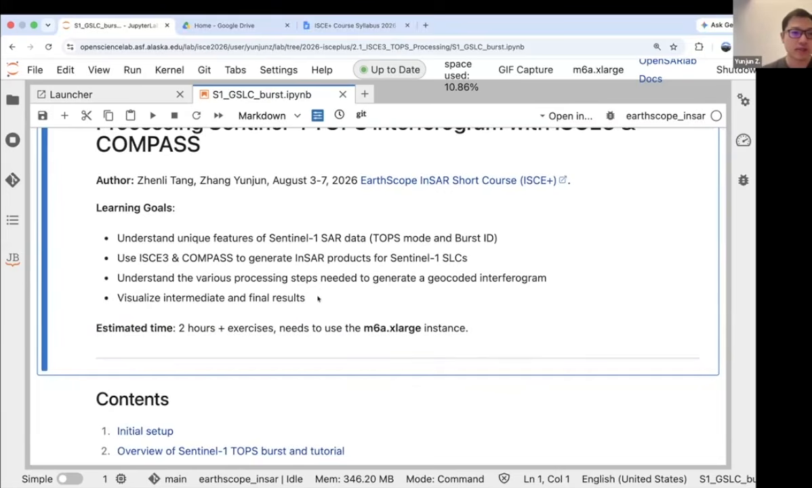So today's goal is to understand the unique features of the Sentinel-1 SAR data, including the TOPS mode, its specialty, and the new thing called the burst ID, which is the basic unit that we will use to do the new processing. Then we will use ISCE and Compass to generate an InSAR product, which will be equivalent to the TOPS app that we were using before for ISCE2, and we'll try to understand the various processing steps needed to generate these geocoded interferograms and try to visualize the intermediate and final results.